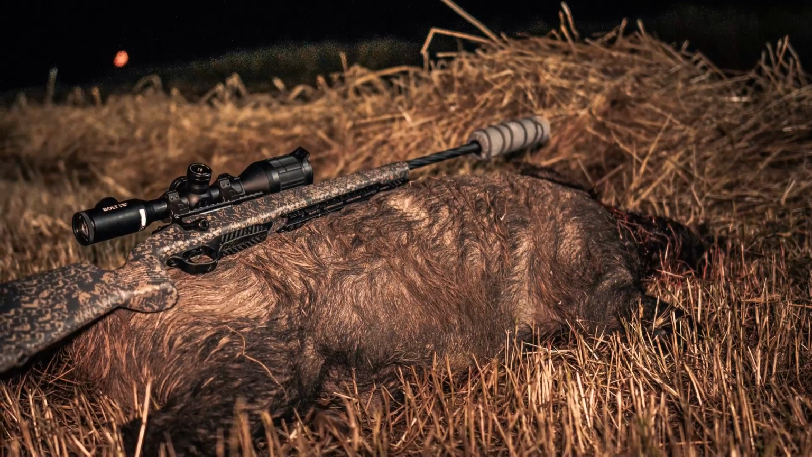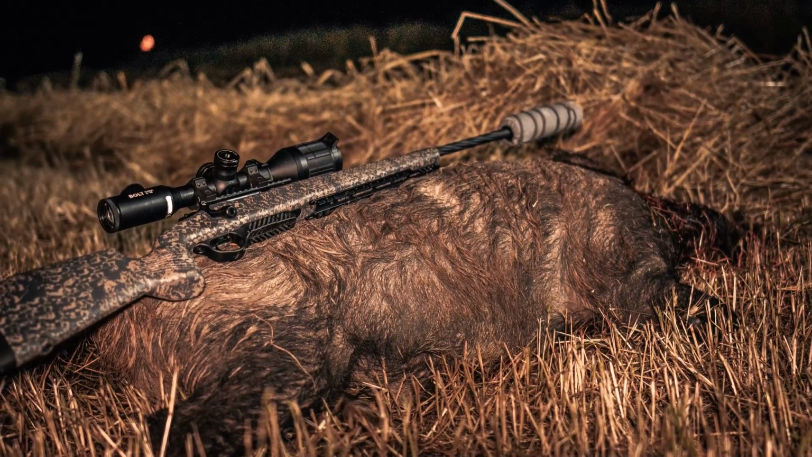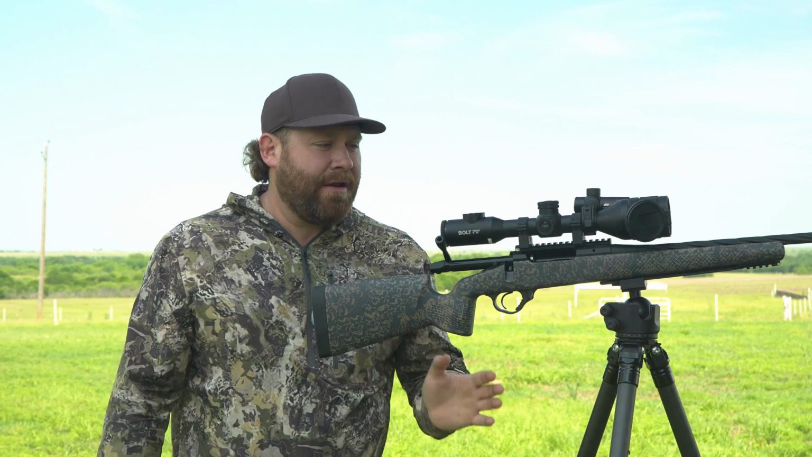It's a traditional looking scope. I like this just for the fact that it is not going to draw attention. It looks like a traditional scope. So there's a lot of people that might see you in the field with this and they would never even know you had a thermal.